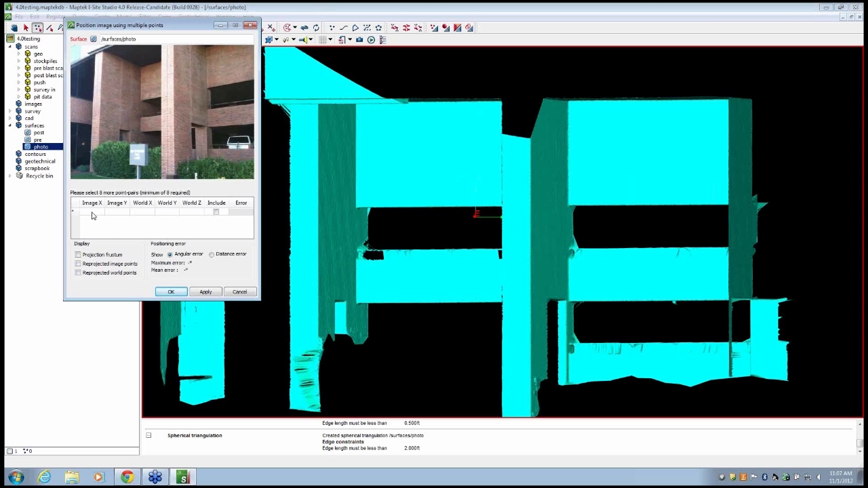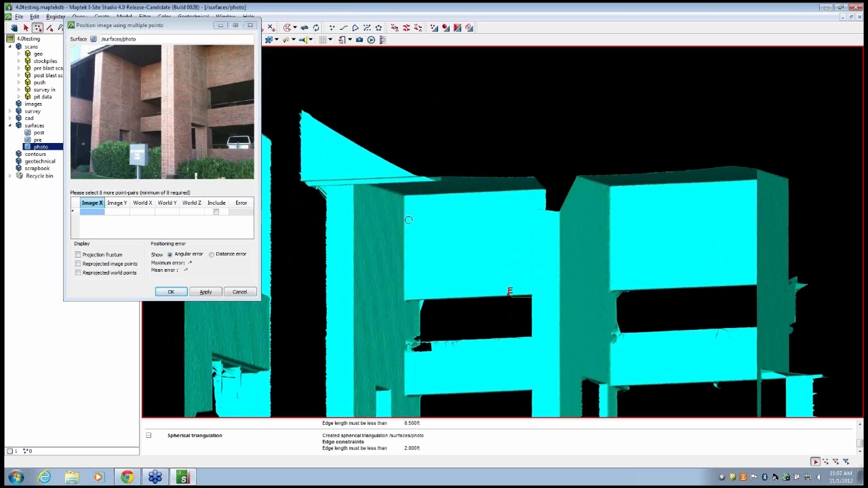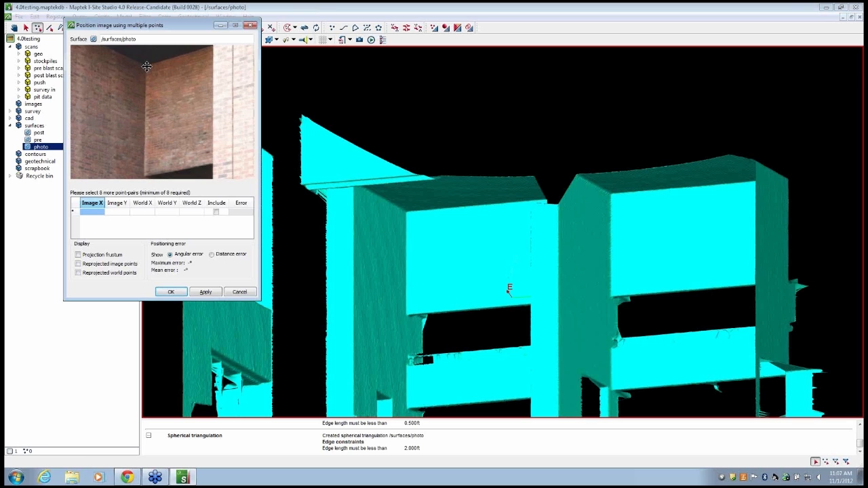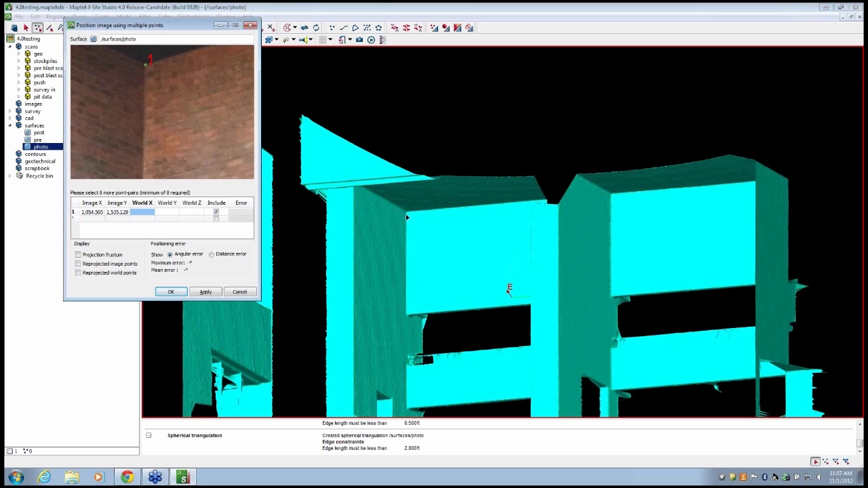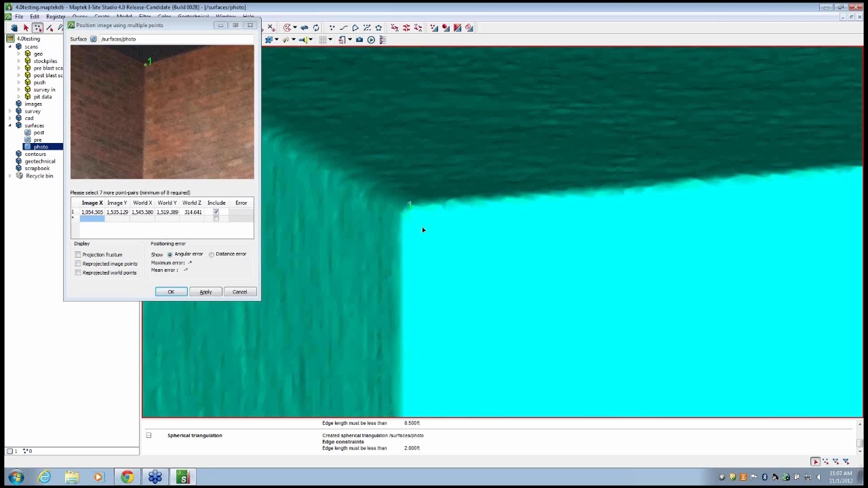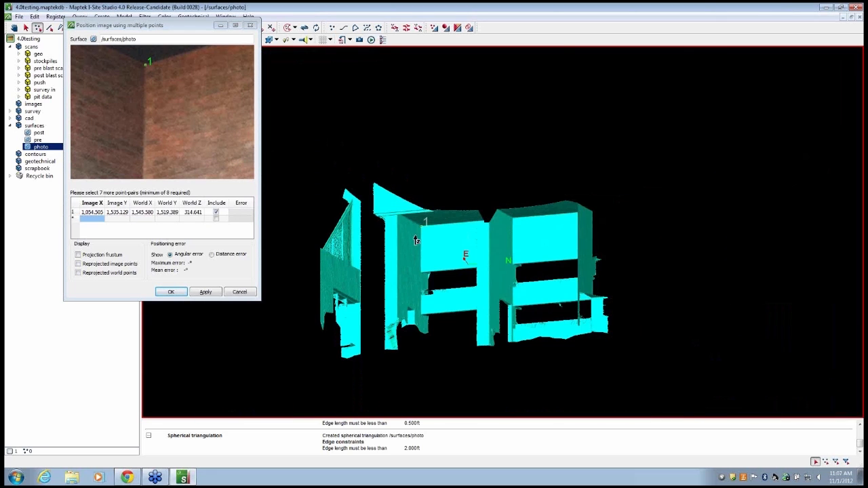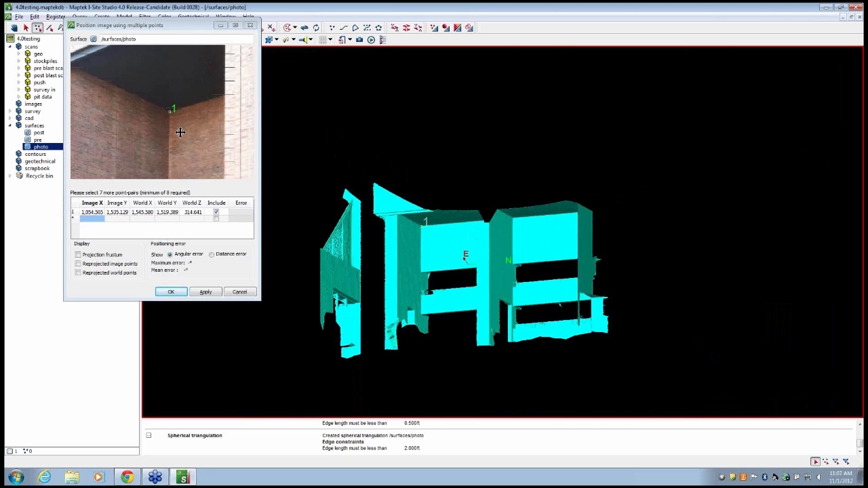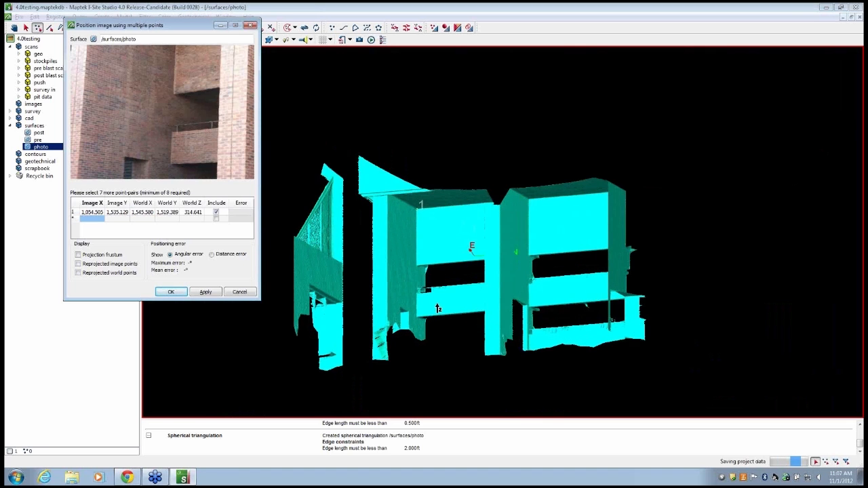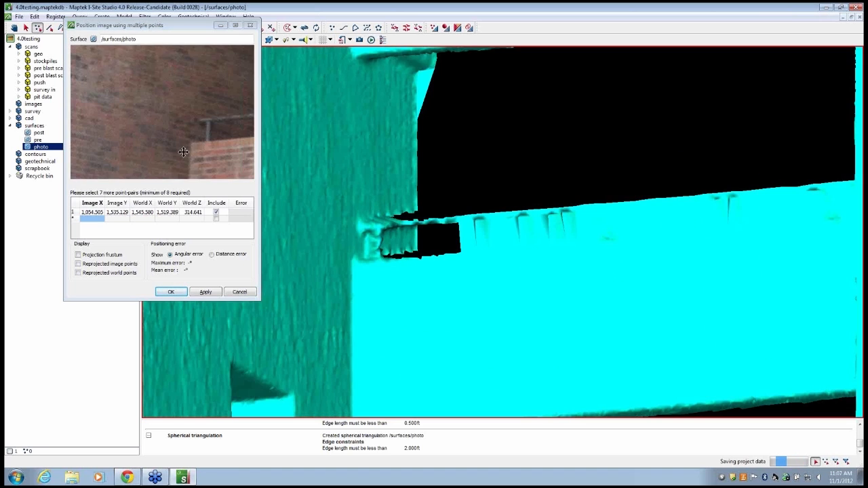So I'm going to go through here and start picking out a few points. It's really beneficial to pick points at different depths throughout the photo to ensure that it's going to interpret those depths and contours properly. So you simply click one in the photo, and then you come out here to your triangulation and click a point there. I'm just going to go throughout here and pick, like I said, a minimum of 8.